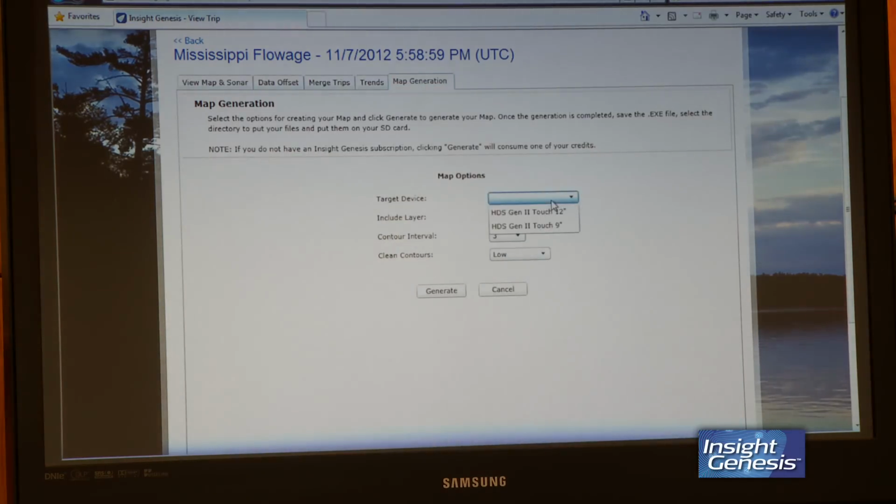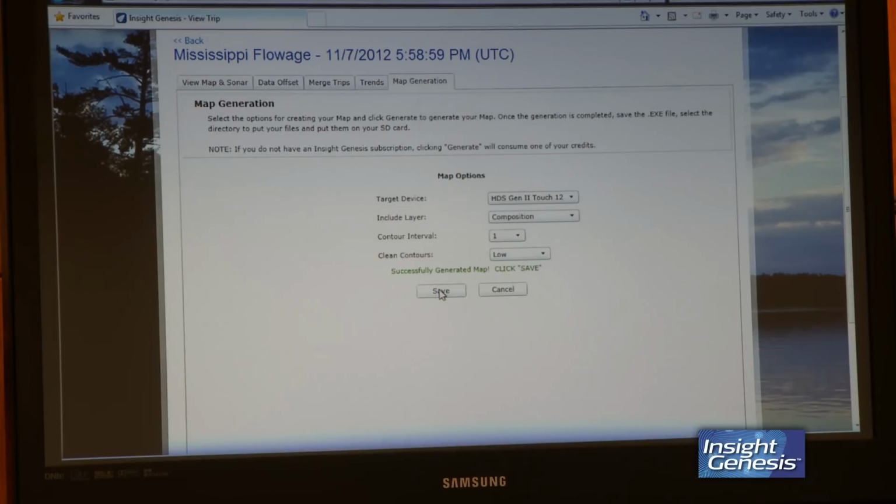The fourth step in the process is download. You just click on the map generation. We're going to tie this to the 12-inch. Take the composition layer. Let's do 1 foot contours. Or what do you think? 1 foot contours. Yeah, okay. The more detail, the better, as far as I'm concerned. Yep. And then all you do is you hit generate. Takes a few seconds here. And then we'll just save it to our SD card. And when you get it on your SD card, you have to extract it. So once we save it to the SD card, we're ready to go to the lake. Let's go.